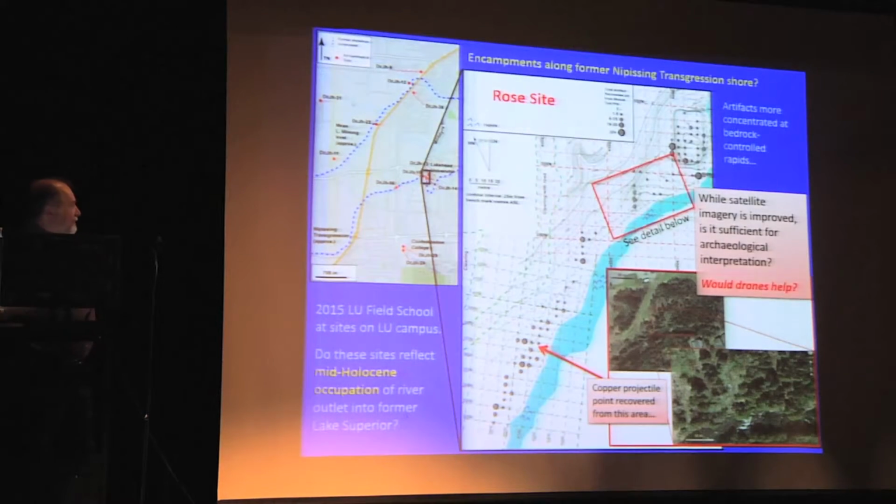One of the first sites that we actually tried it on is a field school site literally on the university campus. It's probably an archaic age occupation that is right on the former Nipissing Transgression beaches. Here are the Minong age beaches, way back up here with Paleo-Indian sites, and we think these are archaic age sites along the edge of that lower beach.